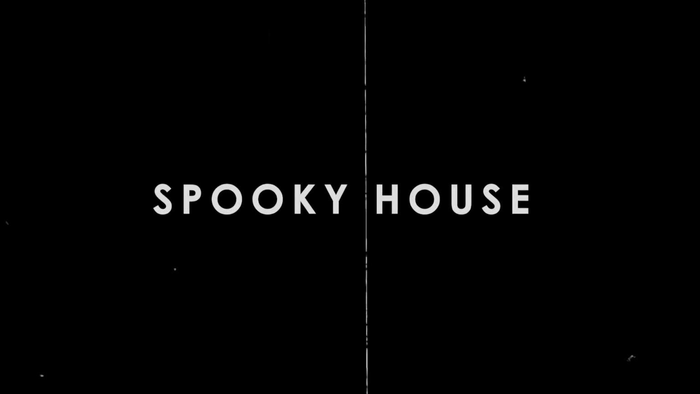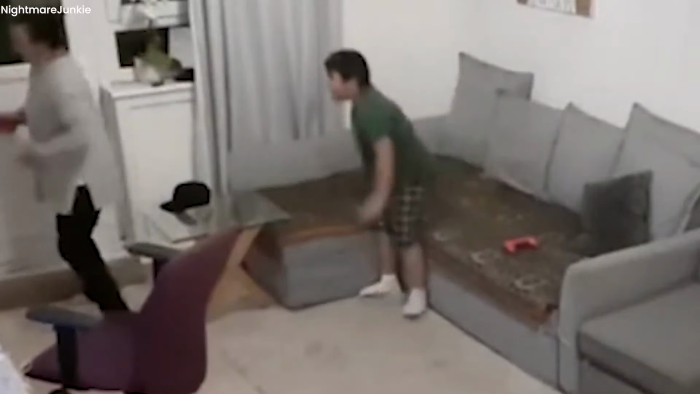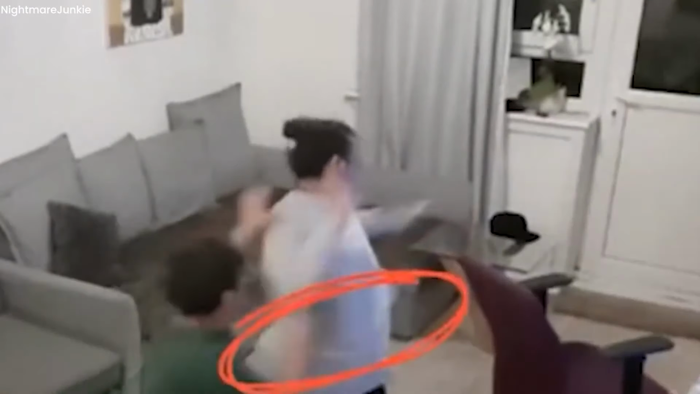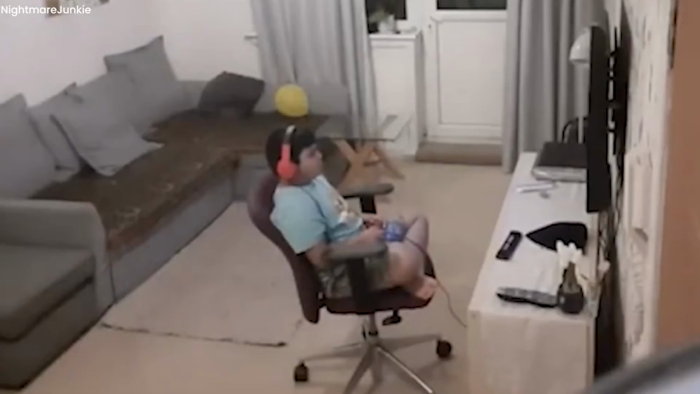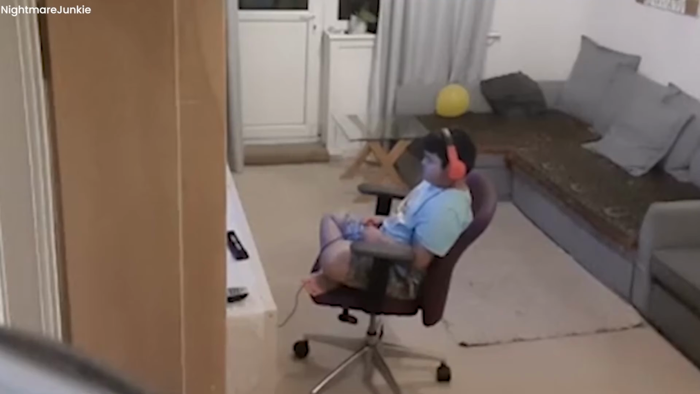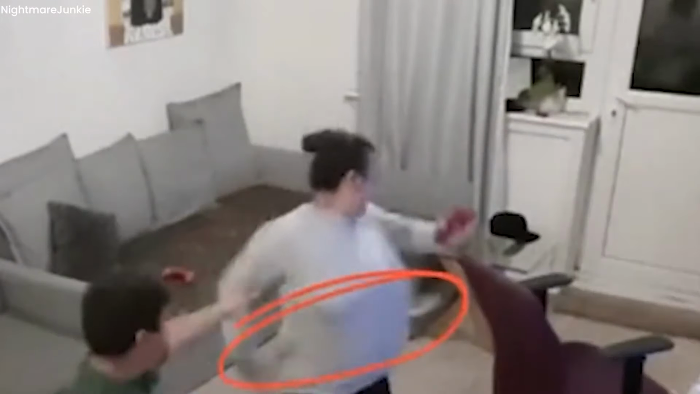Spooky house. The chilling home surveillance camera footage captures unsettling paranormal activities plaguing a mother and son. As they witness the door handles moving mysteriously, fear takes hold when an unseen entity blocks their escape. Terrifyingly, the son's chair is violently jolted, and the doors begin to bang shut, trapping them. The haunting footage leaves no doubt about the presence of an invisible and malevolent supernatural spirit, infusing the house with an atmosphere of terror and uncertainty.